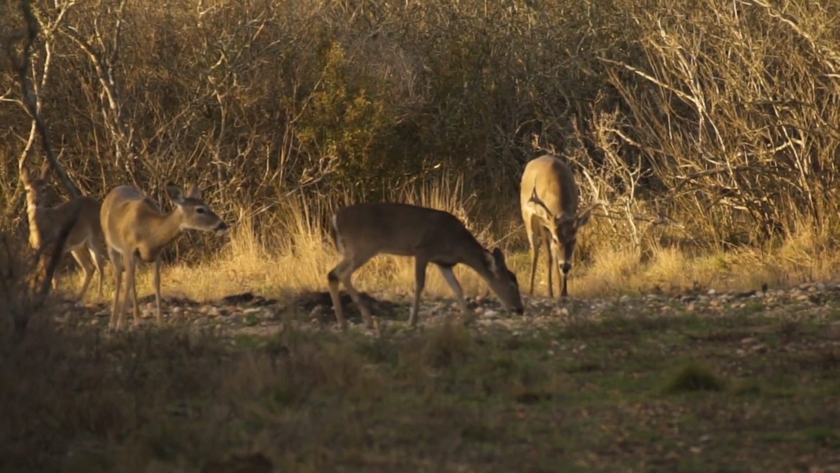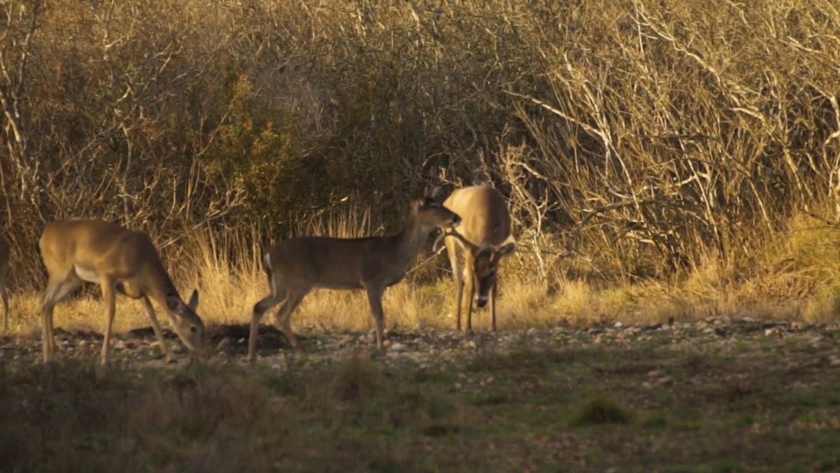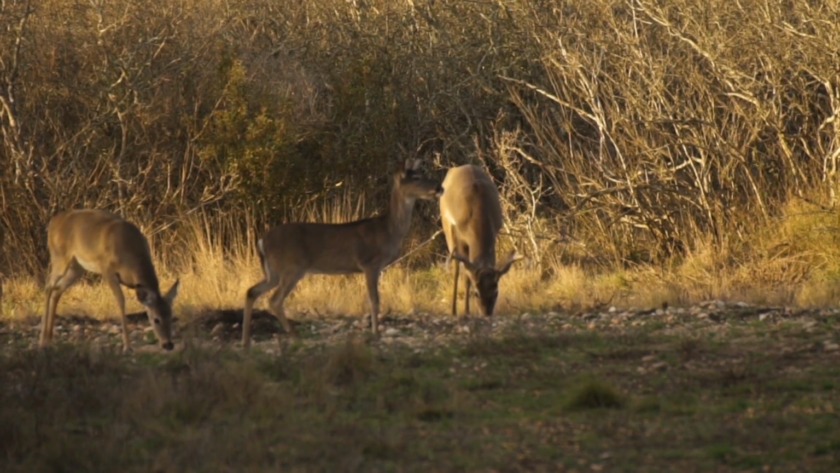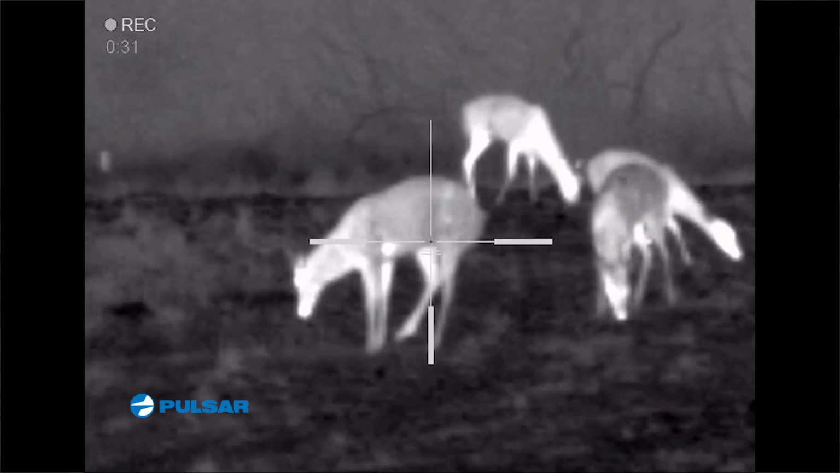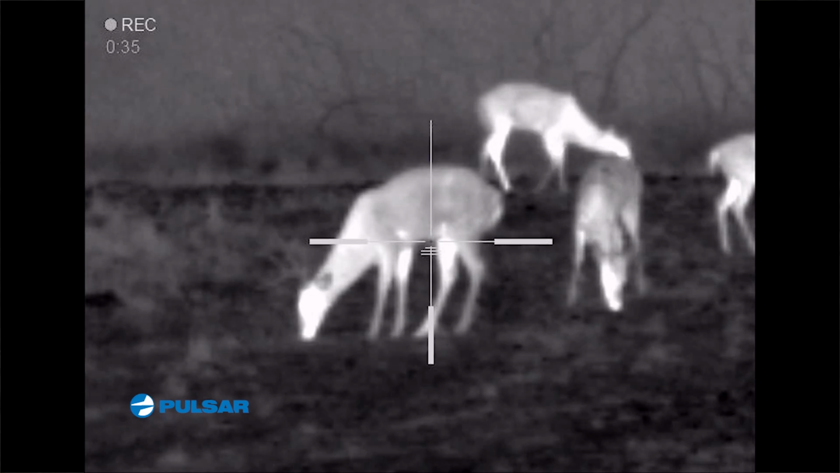Then, it was like someone flipped a switch. I was covered up with deer, but there were no bucks that were old enough to be on the hit list. Until now. And this buck shows up, and in the thermal scope, he was lit up like a Christmas tree.